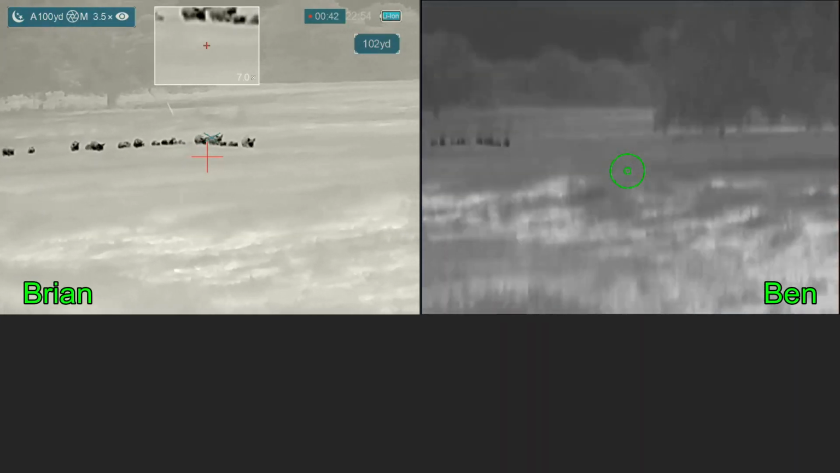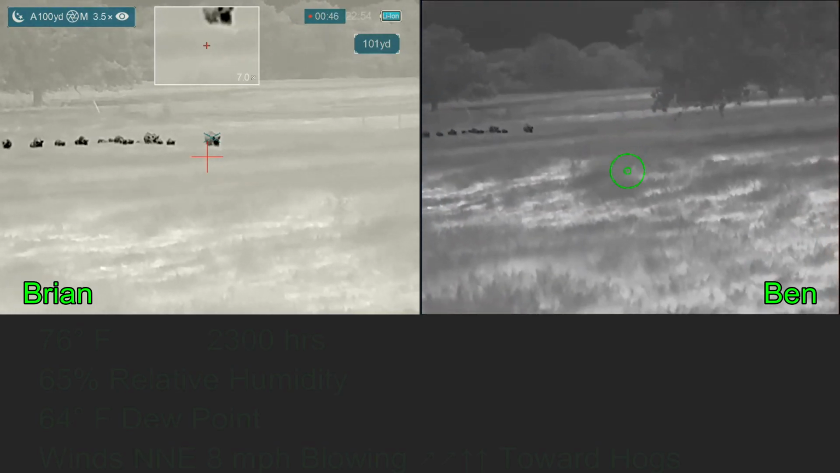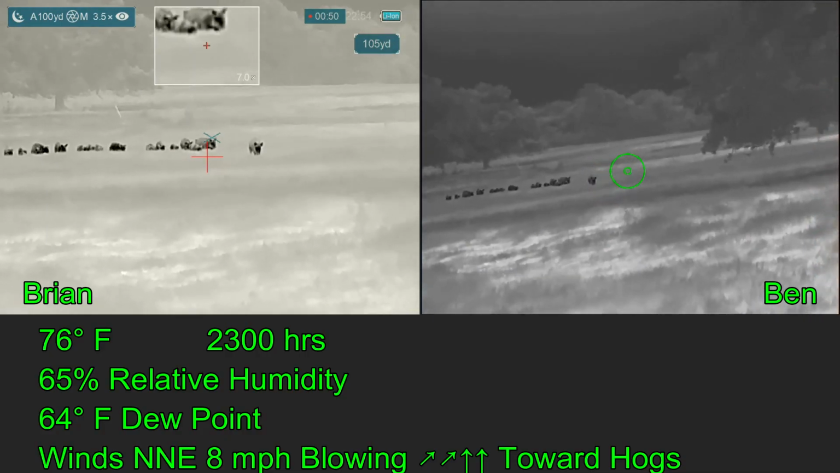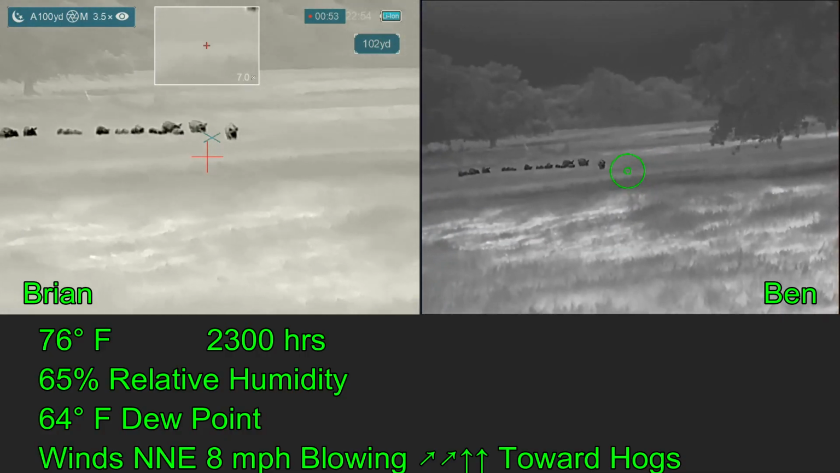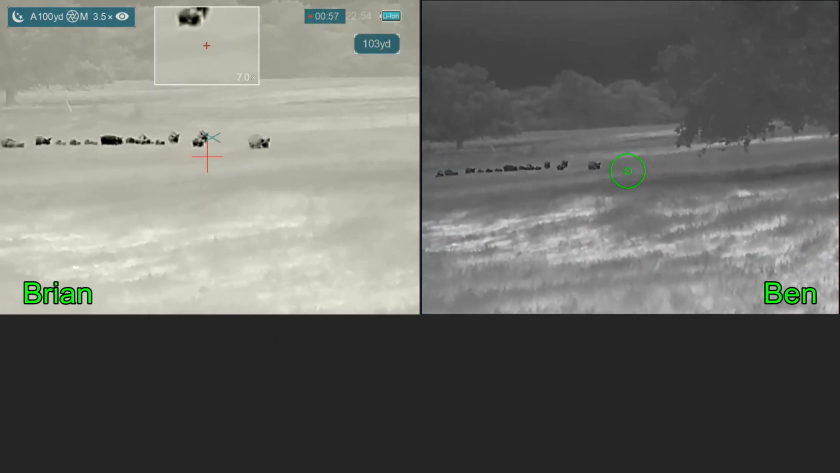So here we've gotten through one gate, and we're at the gate to the next pasture where the hogs are now. 100 yards. Say again? 100 what? 100. Okay. Got a nice open field reading that appears to be correct. It's at 91 yards.